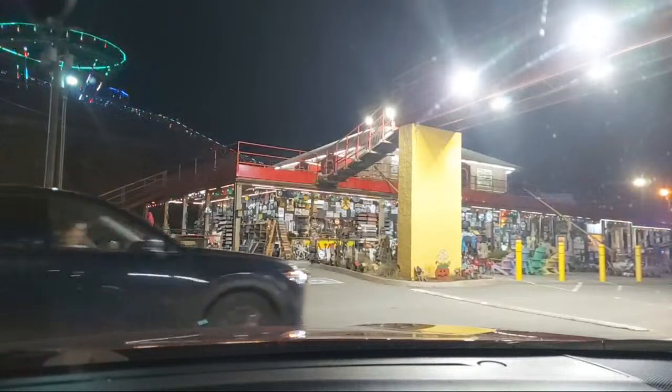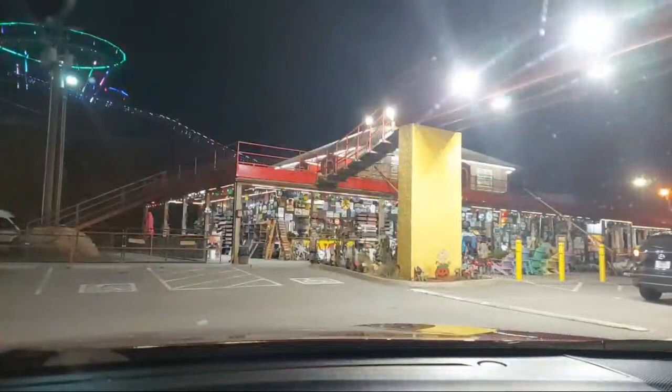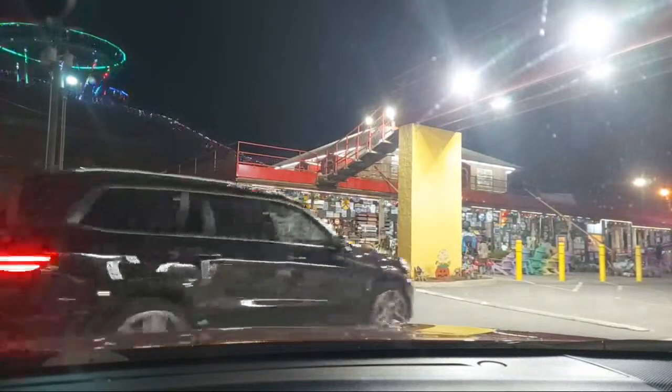It's winding down here now. People are leaving. And it's 11 o'clock. And just about everybody is almost out of the coaster. That's good. I'm glad everyone had a good time. A lot of screaming, a lot of fun.